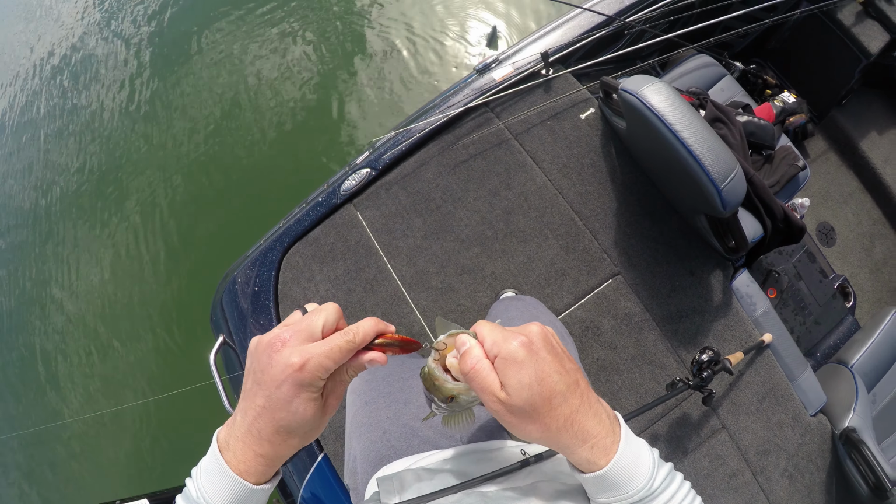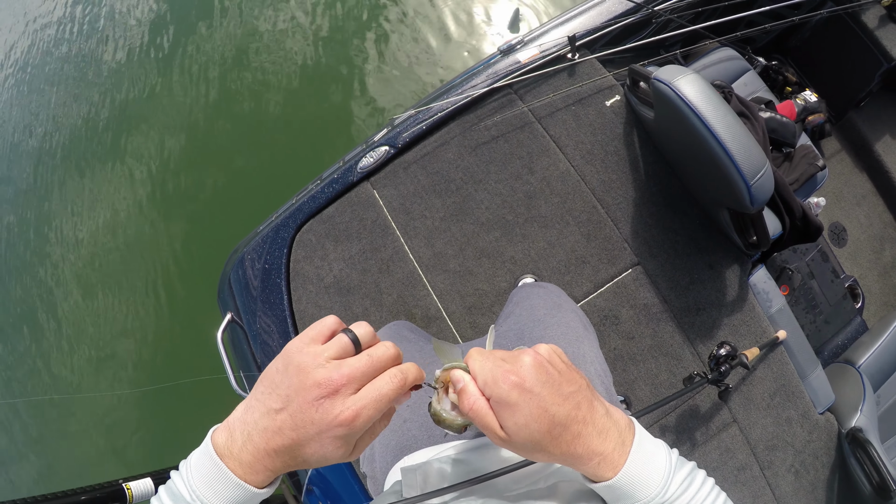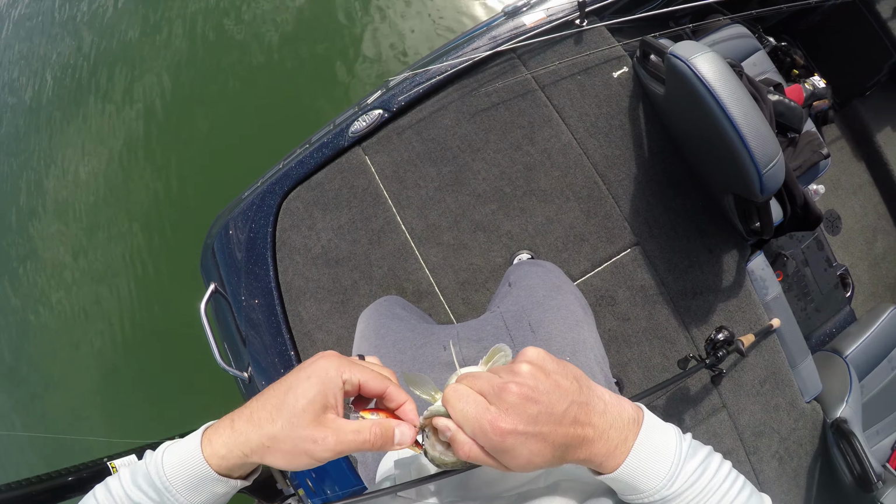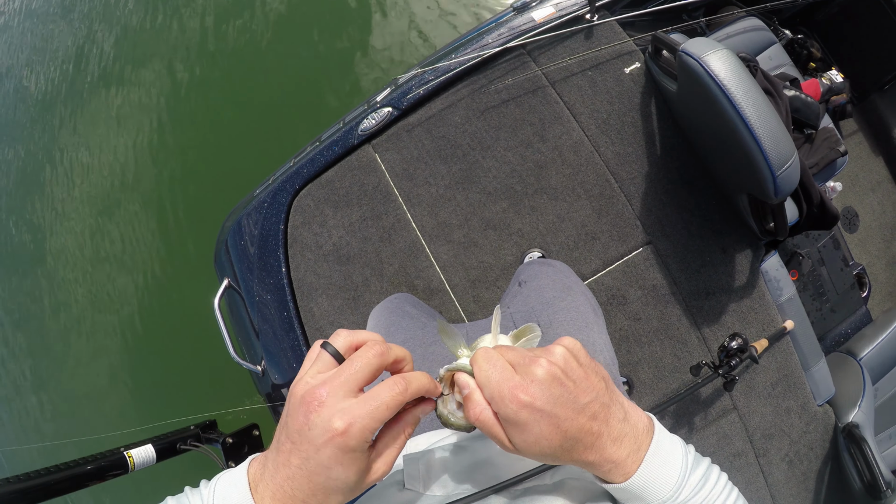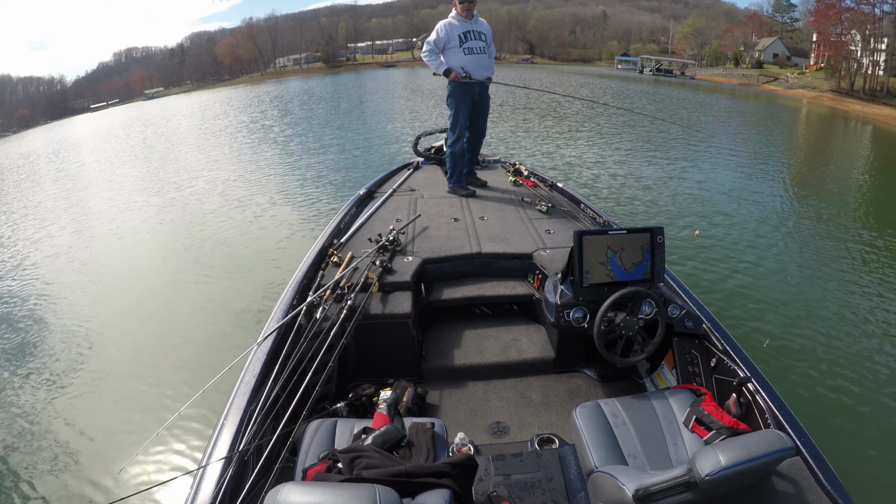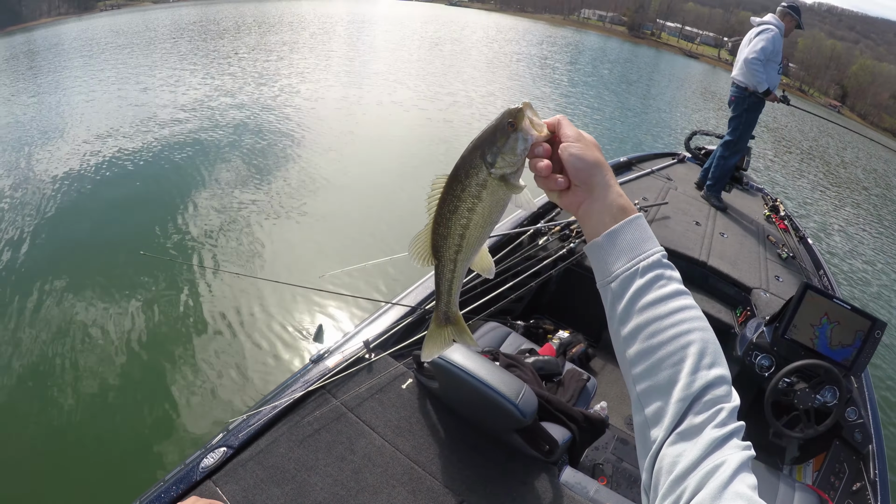Holy cow. Like, okay, why'd this one eat? I didn't even see him on the... I saw a blob just on the bottom that I'm like, that might be a fish, so I cast it at it. He came up. I mean, about a 2-pounder.